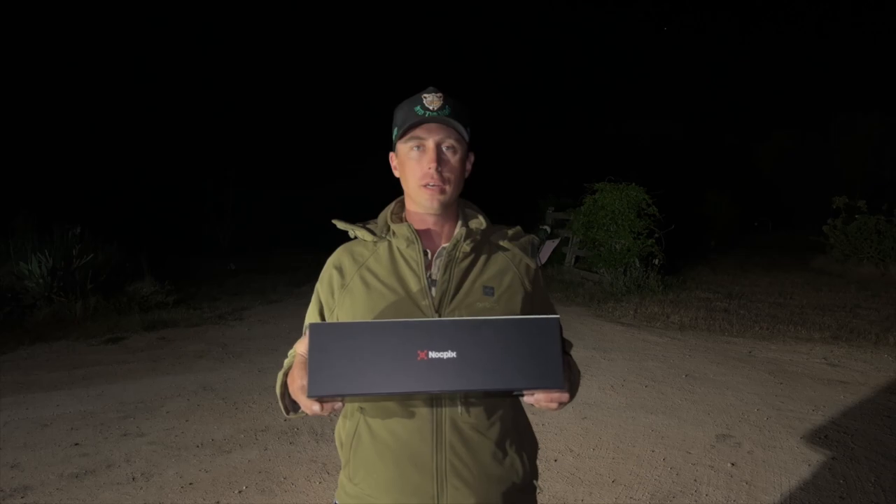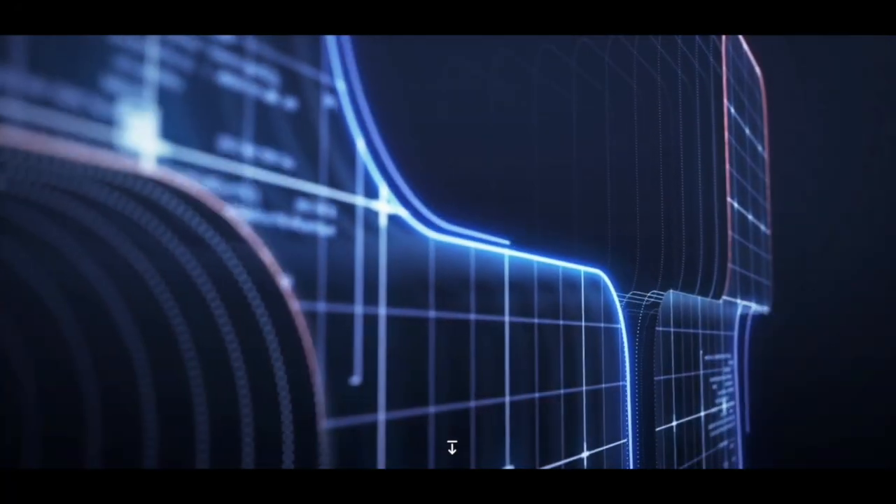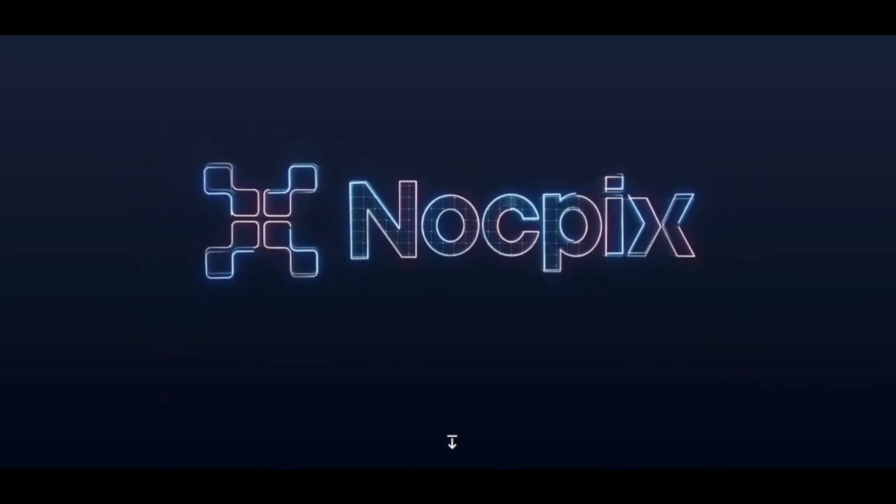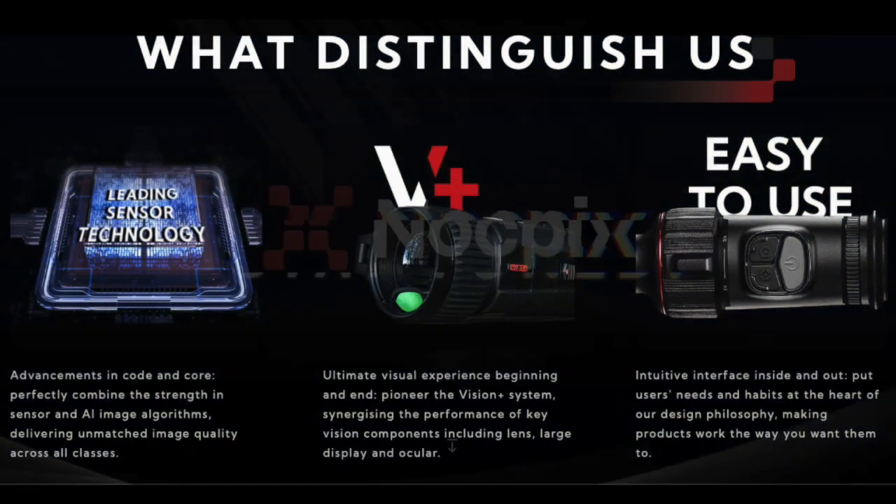Tonight I have the privilege of introducing you to a new brand of night hunting devices called Nocpix, brought out by Infrared Technologies. Their main focus will be on electronic imaging devices for hunting. The name Nocpix is an abbreviation of the words nocturnal and pixel, which represents their ambition to create next-level image quality to see into the night.